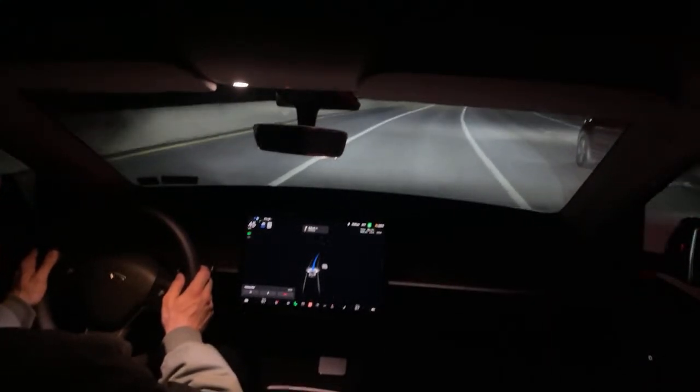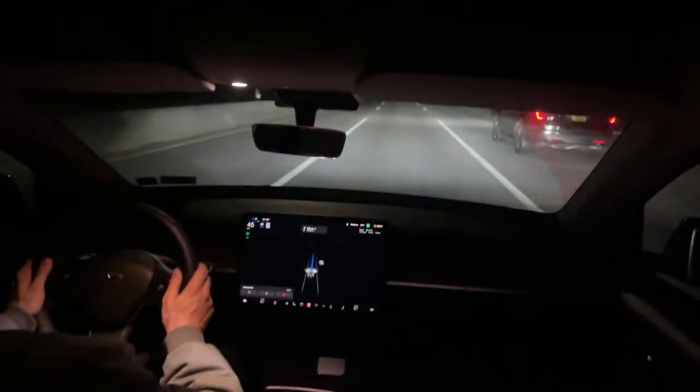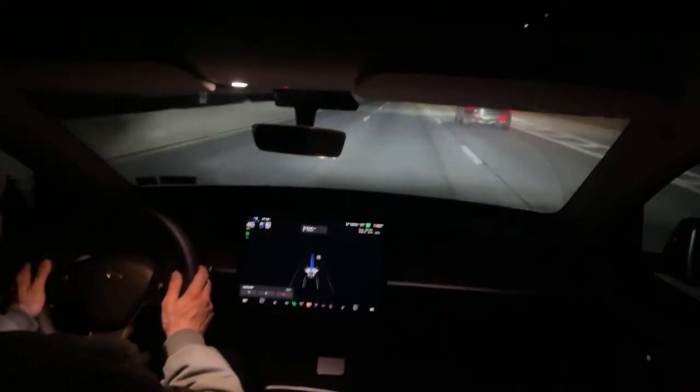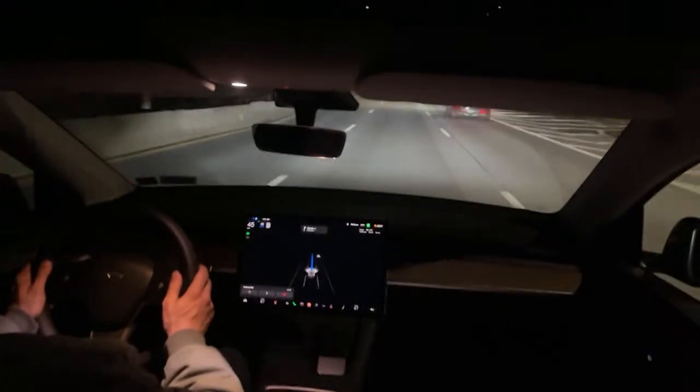Now remember, in order to do full self-driving, you have to have a place in your navigation set, and then you have to press the little square that has the picture of the steering wheel and the lane.